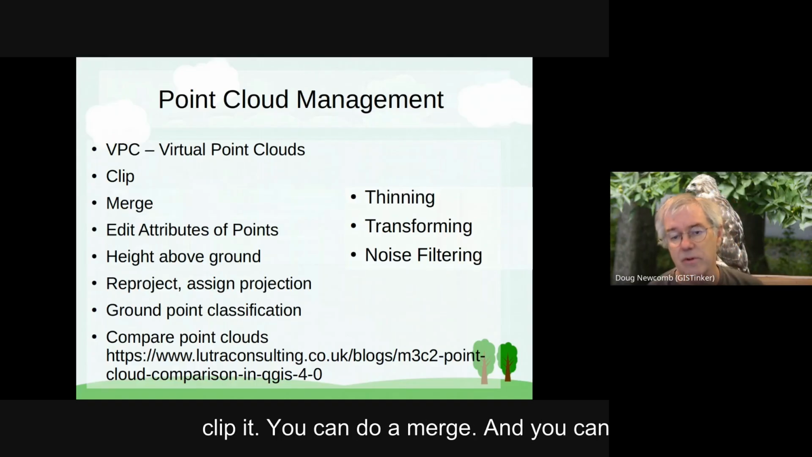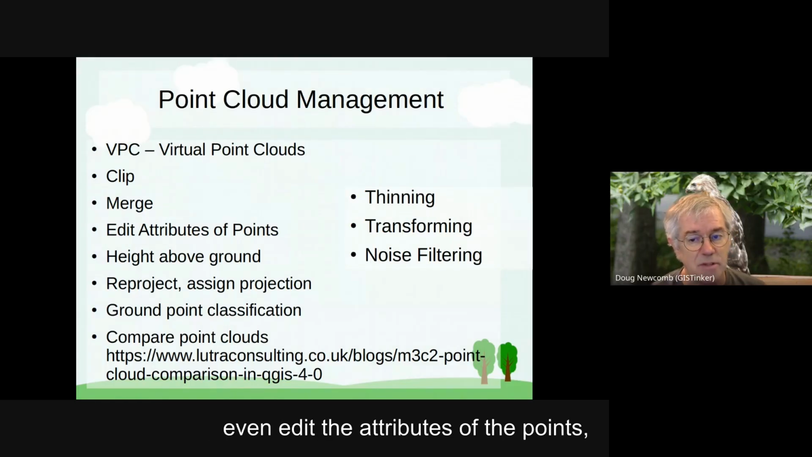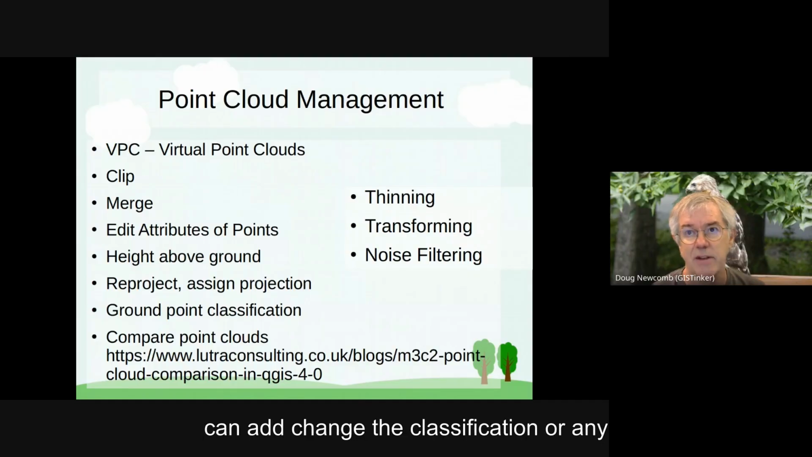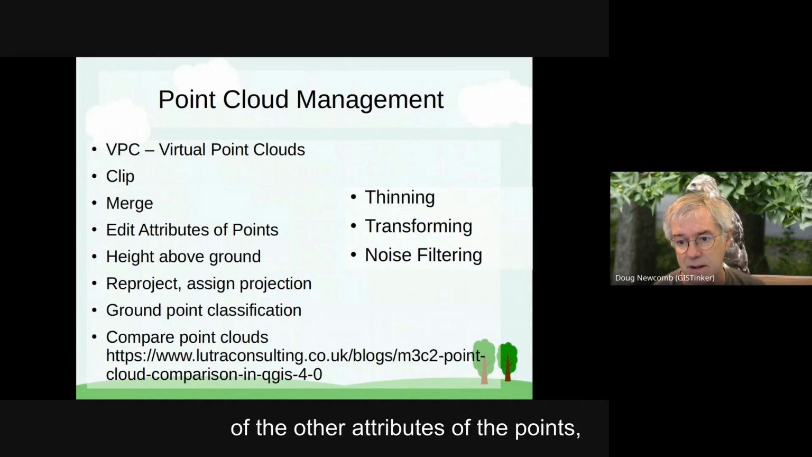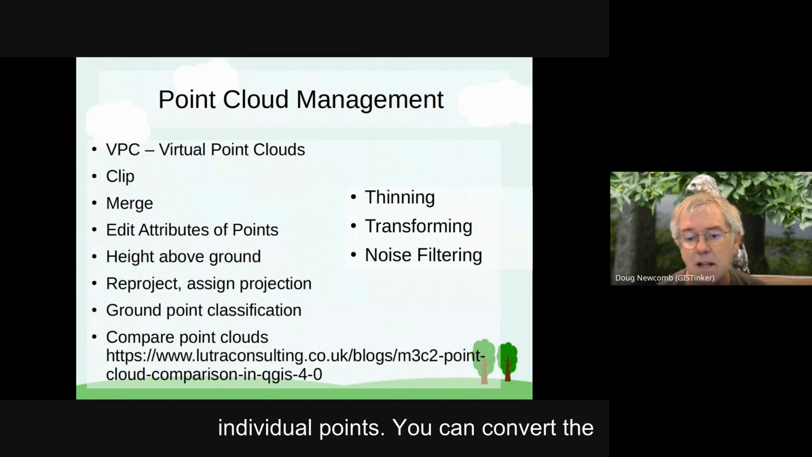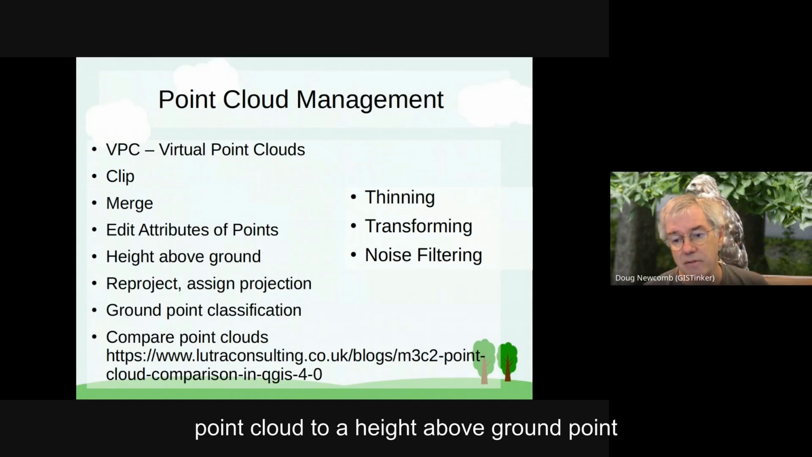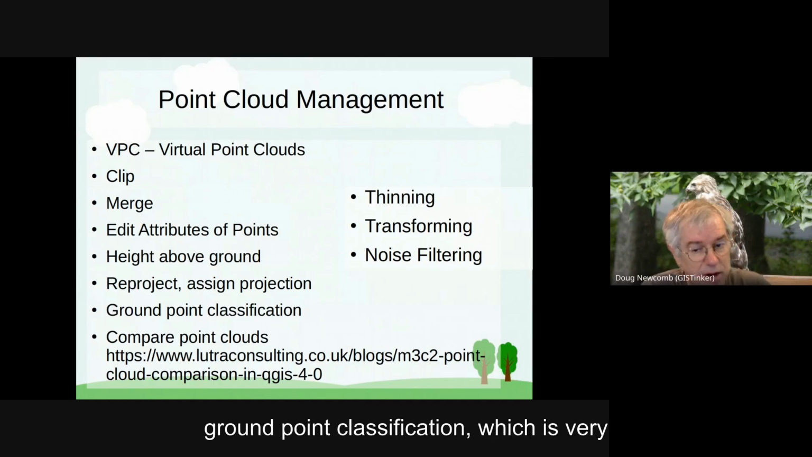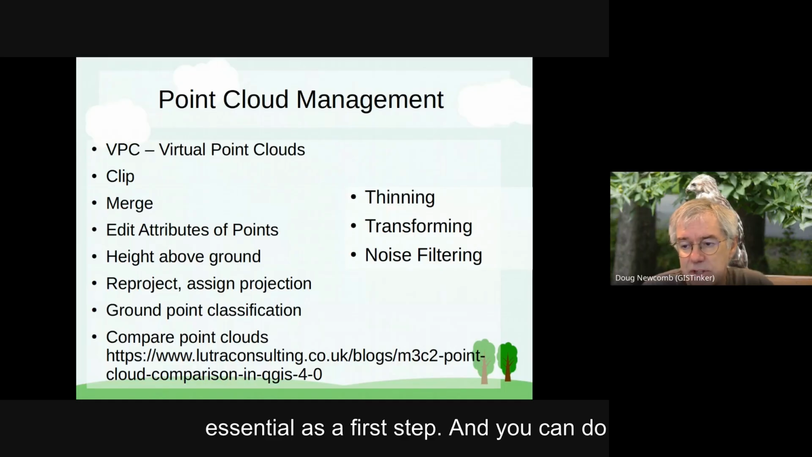You can clip, you can merge, and you can even edit the attributes of individual points, not the XYZ coordinates as of yet, but you can change the classification or any of the other attributes. You can convert the point cloud to a height-above-ground point cloud, reproject, assign a projection, and do ground point classification, which is very essential as a first step.